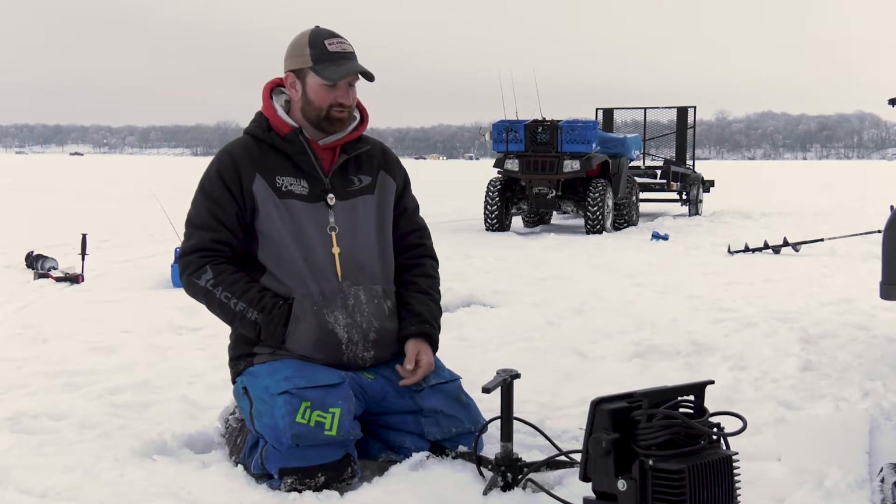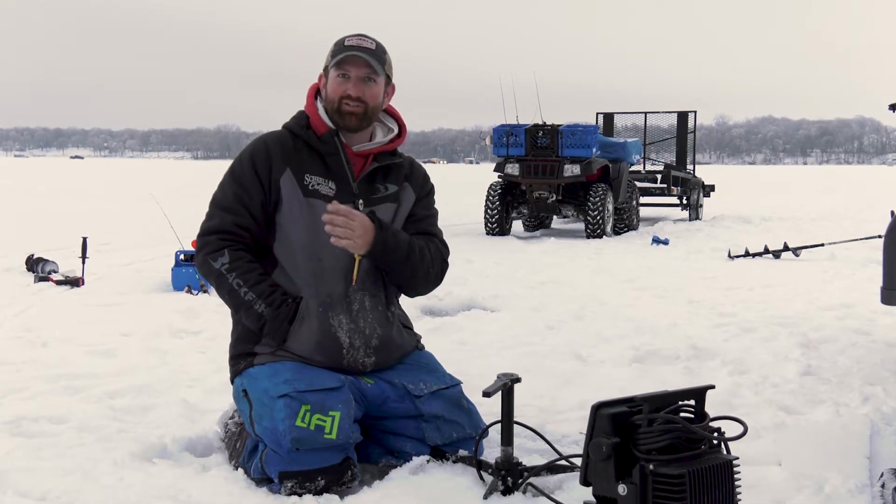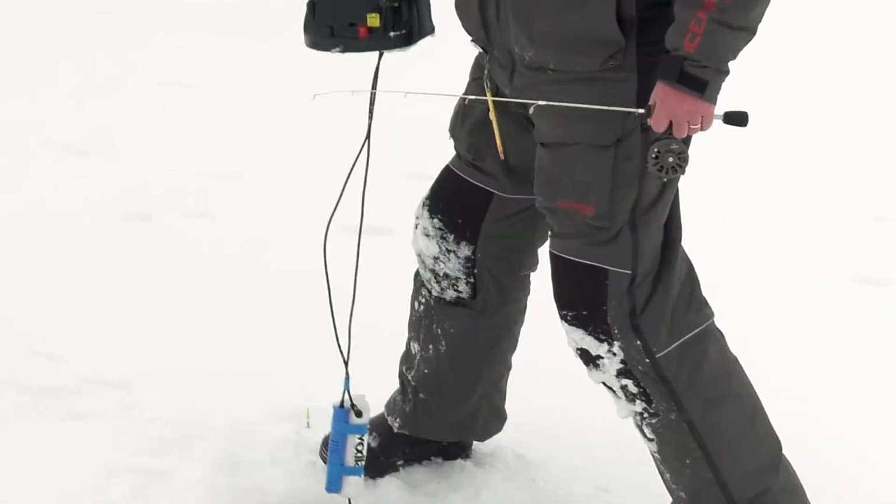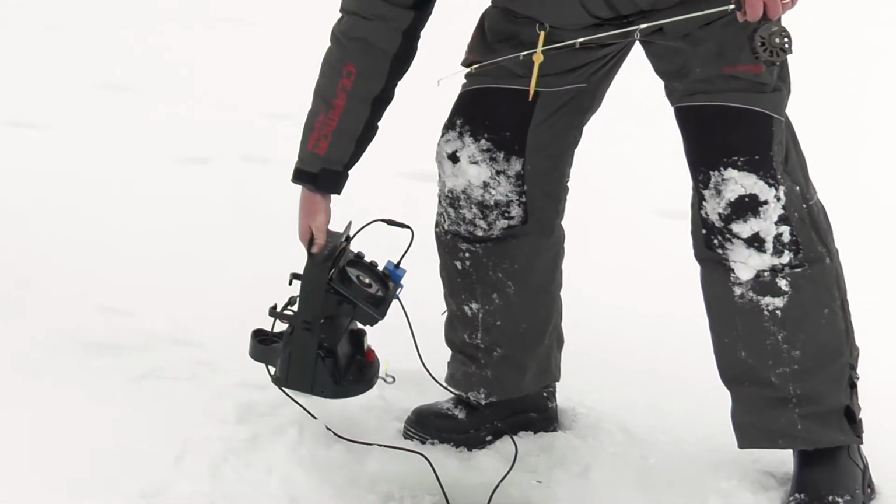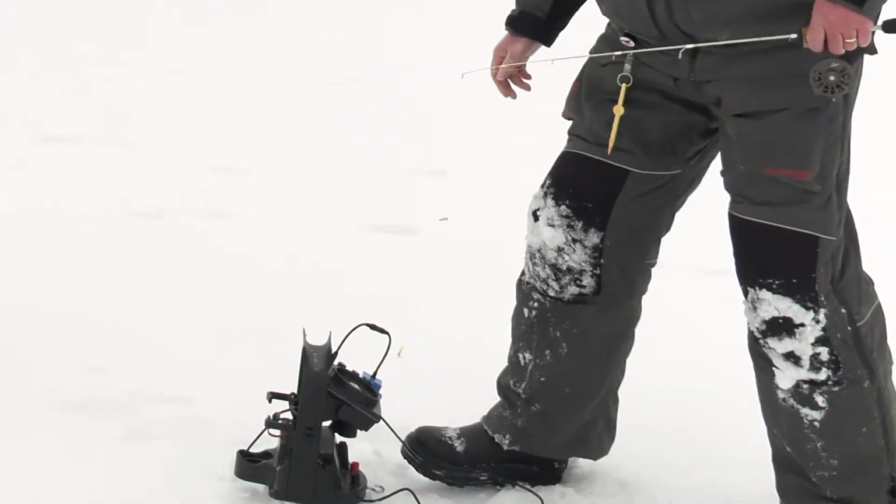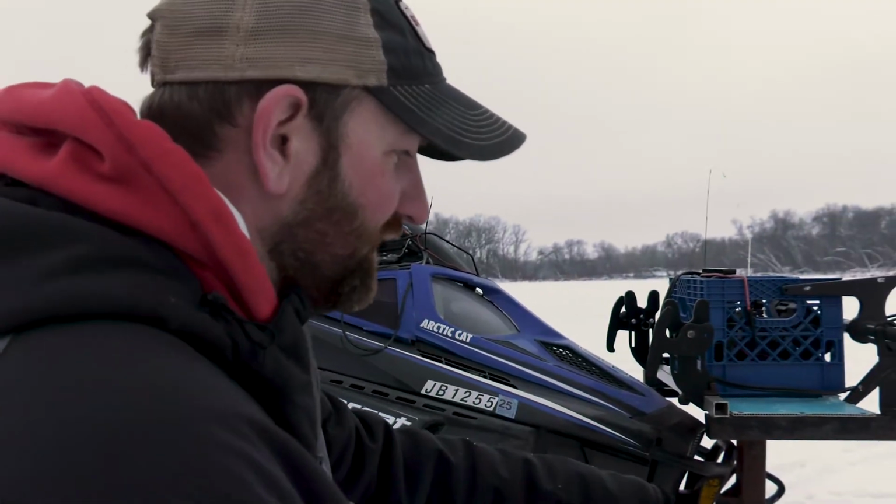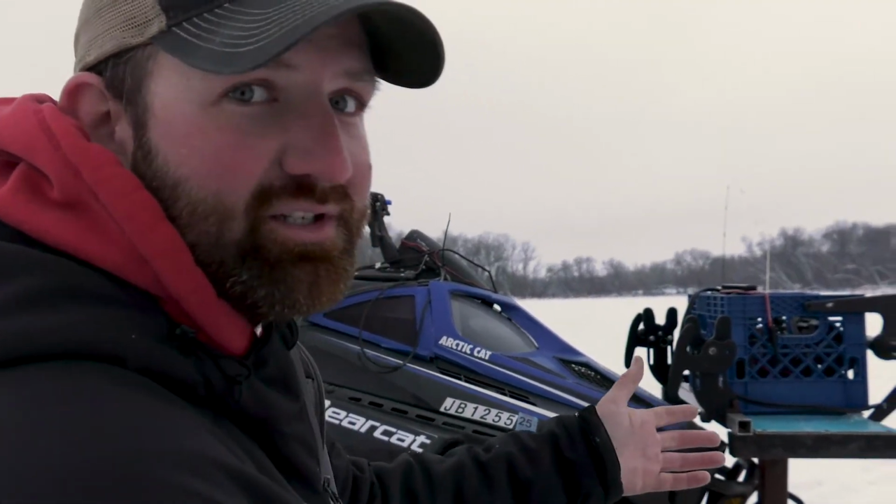This way I can just point somebody in the direction and tell them back, farther, right, left, and have them pop a hole. They can drop a flasher down and make sure that they're on them. And if not, then I can help walk them in. So we're just going to demonstrate: Scott's going to drill a hole, and I'm going to show you what it looks like on the sonar so you can see where he's actually drilling.